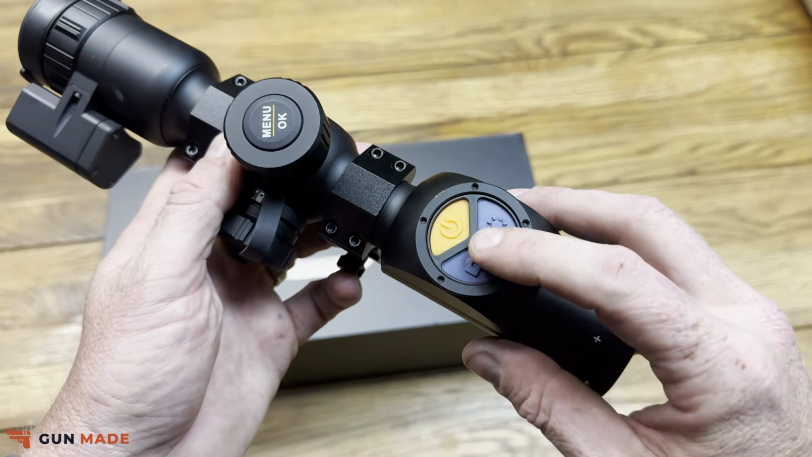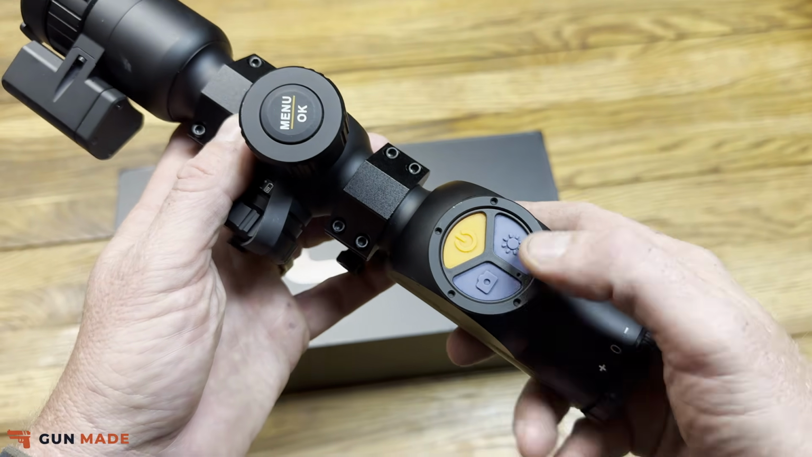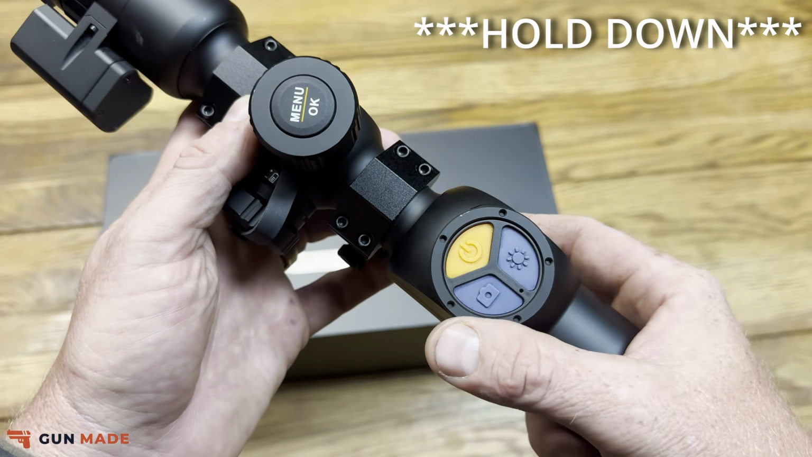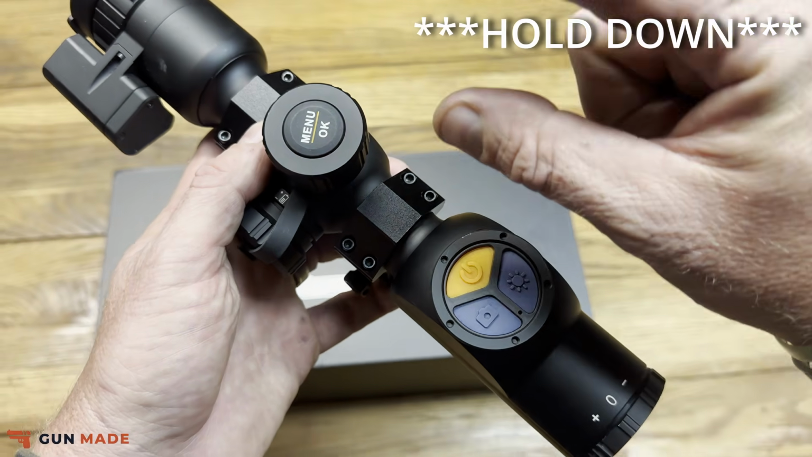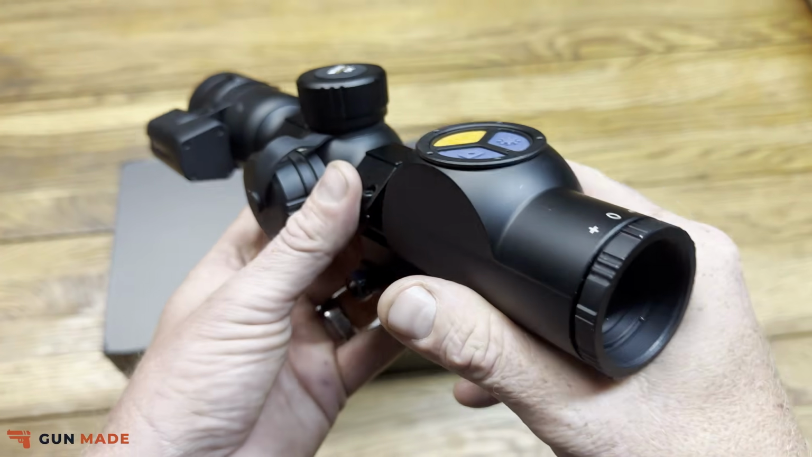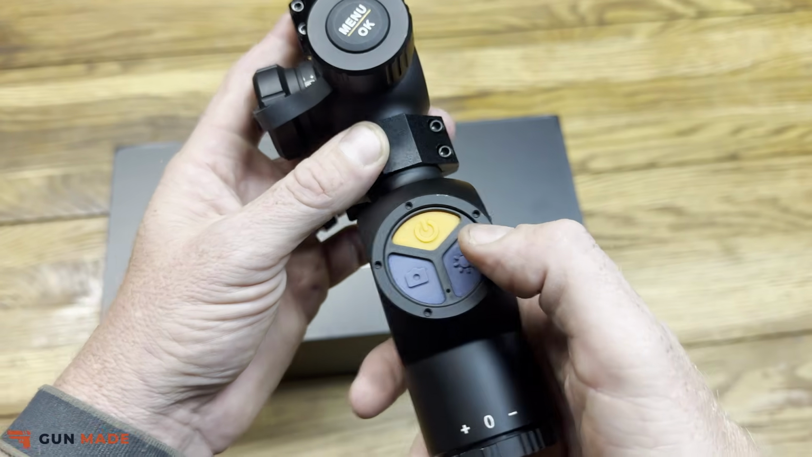But blue button here, this is your picture. If you hit it once, that snaps a picture. If you hit it twice, it starts a video recording. It takes a second to pop up. You'll see it pop up in the left-hand side of the screen, and then it starts the ticker for the video itself. This is your color palettes.